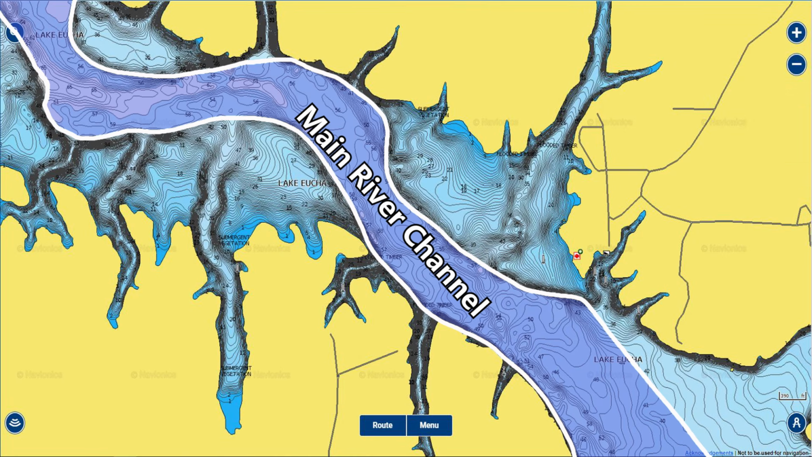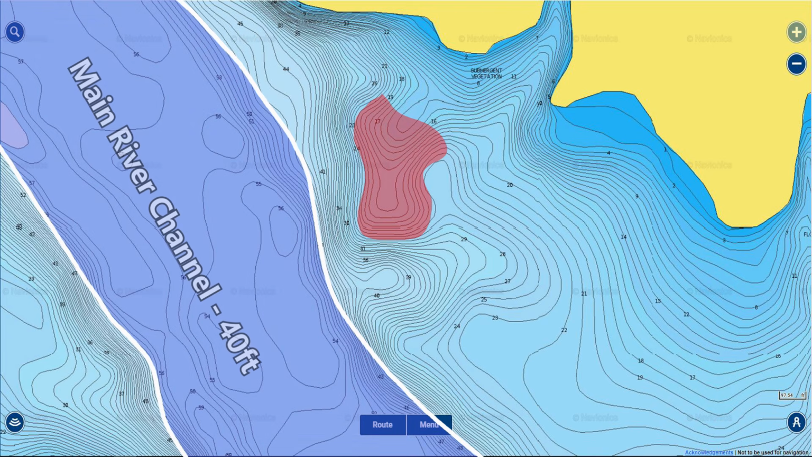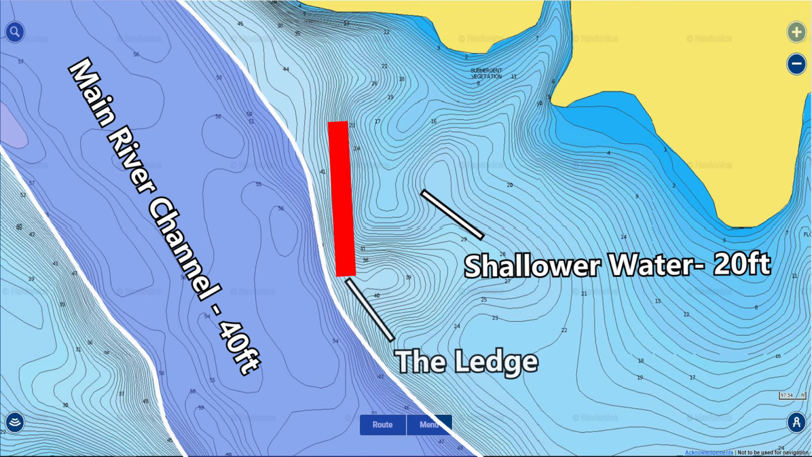Okay, so assuming you know what a creek channel is and how to read these topographic maps from that video, let's zoom in here a little bit, and you can see that a main river channel runs right up against the shallower water here. And this shallower water is in 10 to 20 feet of water, and the main river channel is about 50 to 60 feet deep. And a ledge is any place where really deep water, like 50 or 60 feet of water, runs up right against shallower water, like this 10 to 20 foot water. And I represented the ledge with this red line. It's right where the deep water and the shallow water meet.